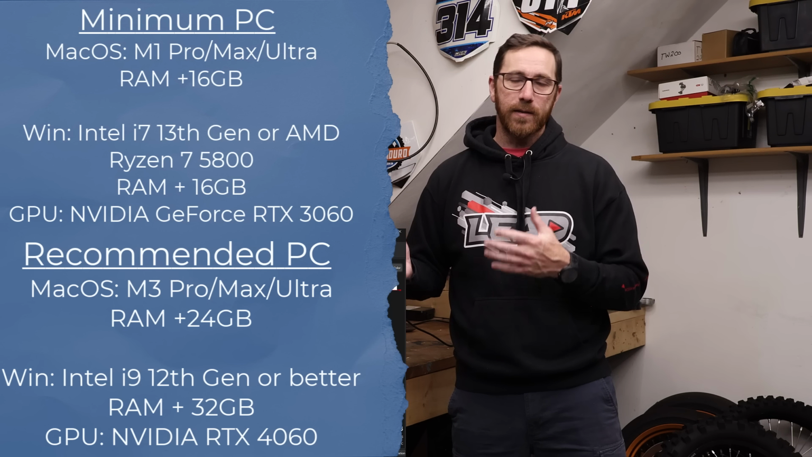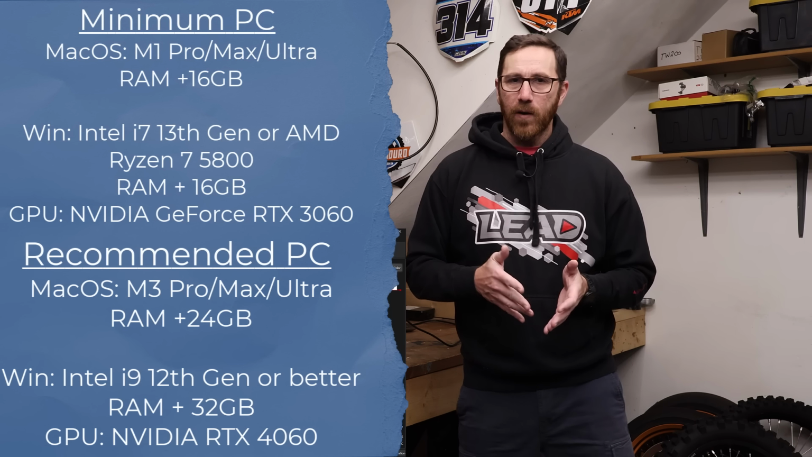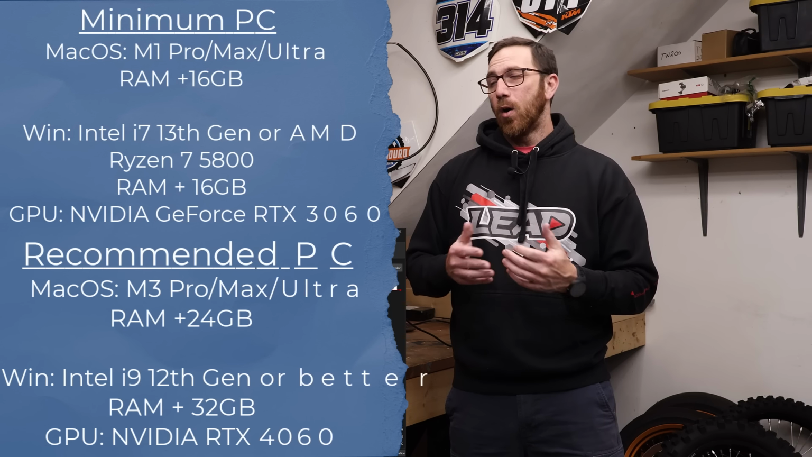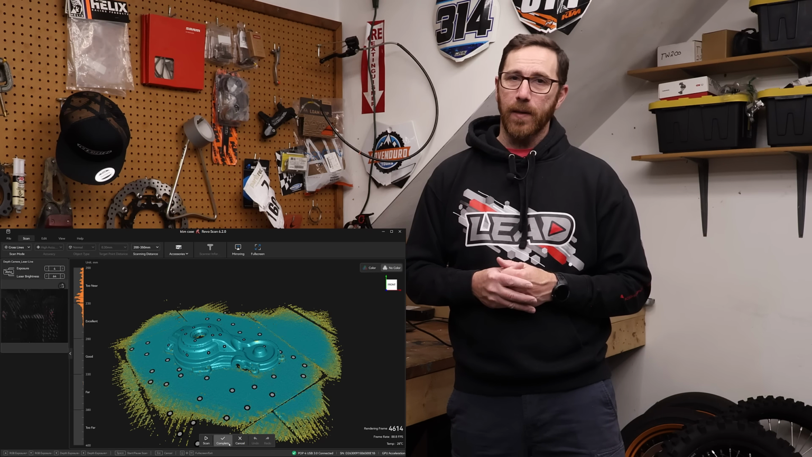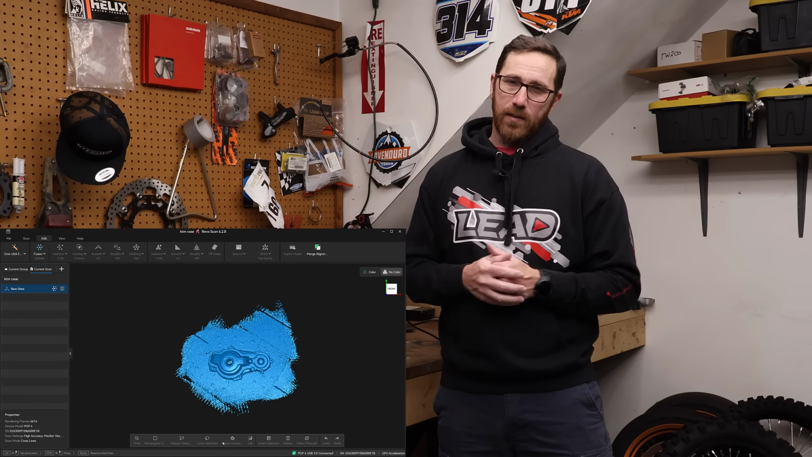You're going to be stuck on CPU acceleration. And that's a difference between like 30 frames a second and 100 frames a second. So something to keep in mind. Hardware is really expensive right now. It's hard to get if you can get it. And that could be a make or break decision for whether or not this is the right scanner for you.